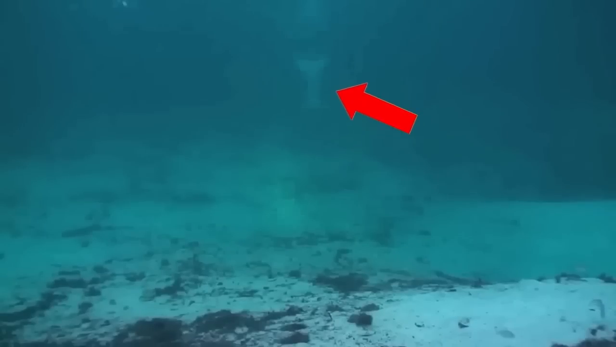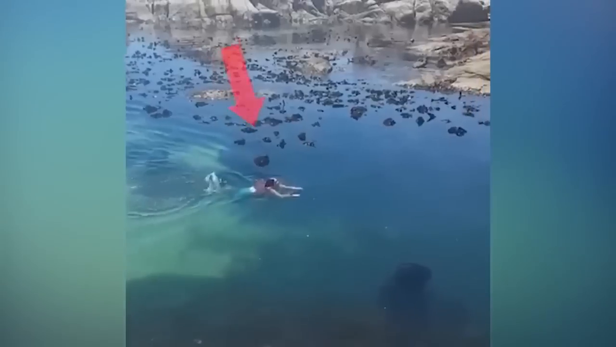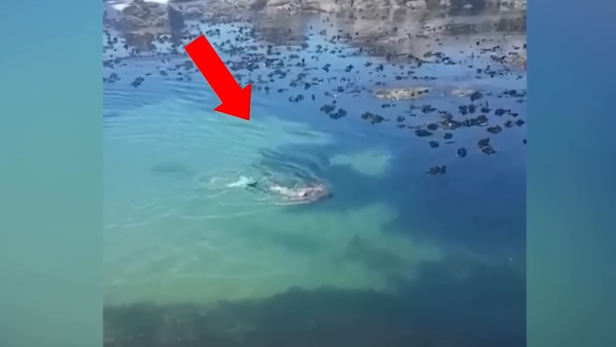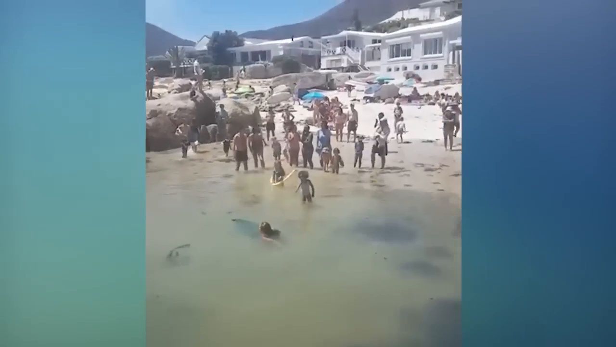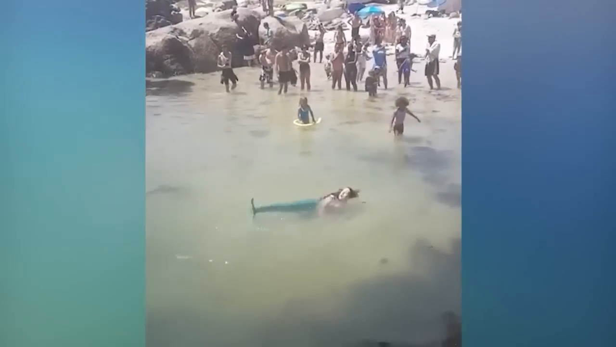In Cape Town, mermaid sightings have been reported frequently. A mermaid can be seen swimming around a beach in this video before others see her and become alarmed. As soon as the humans spotted her, they thought of it as a human with a mermaid tail, but upon closer look, it was not a human. And then they screamed and ran for their lives, believing it to be a real monster.